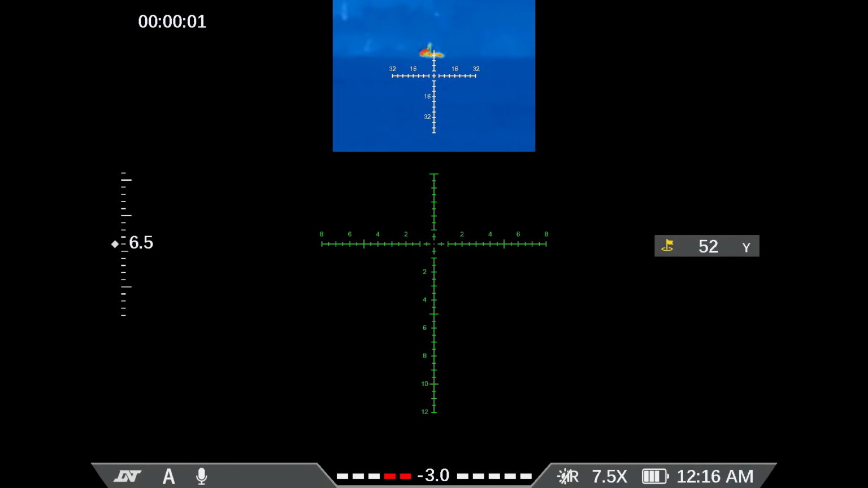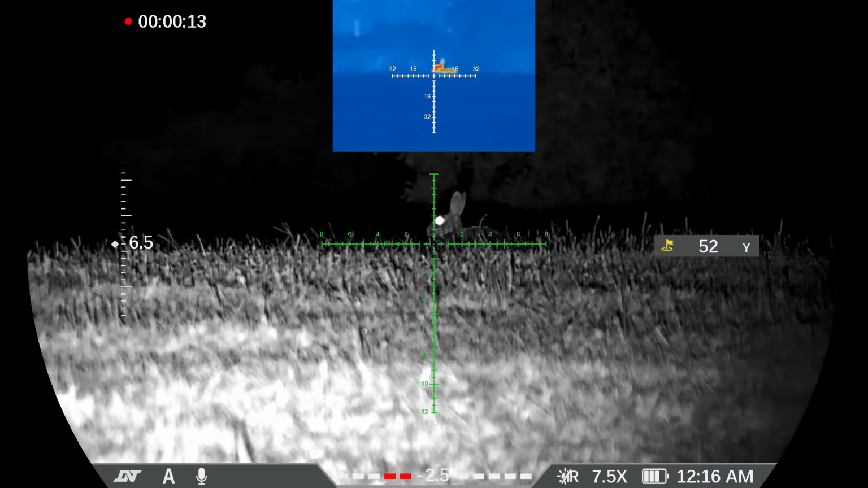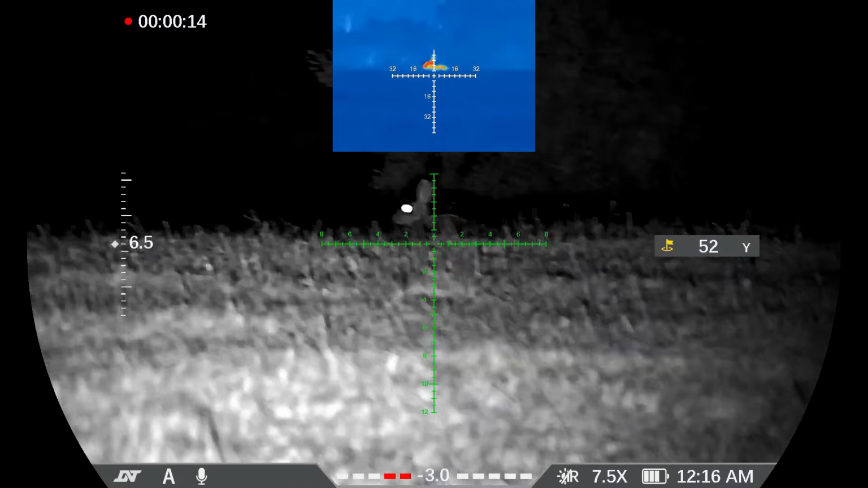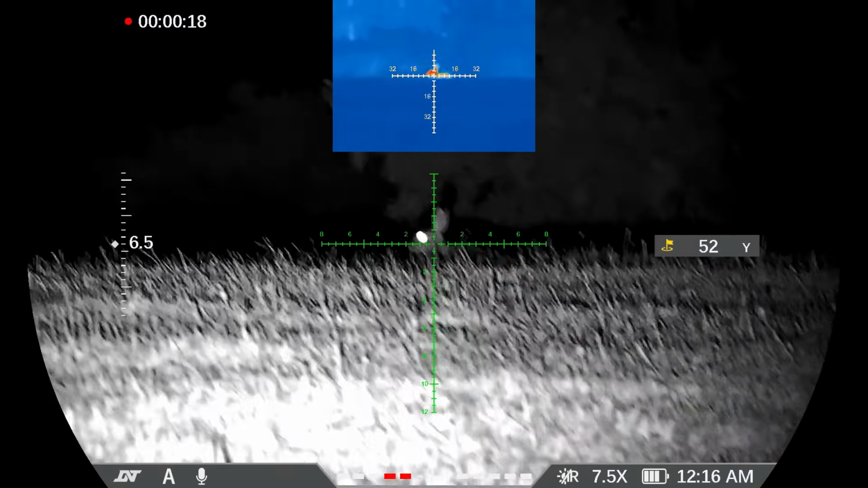So before I take a shot of this rabbit, I just want to show you that you can spot it with the thermal that's on the top. And now I'm going to turn on my added IR. Just focus the picture. Yeah, that looks about right.